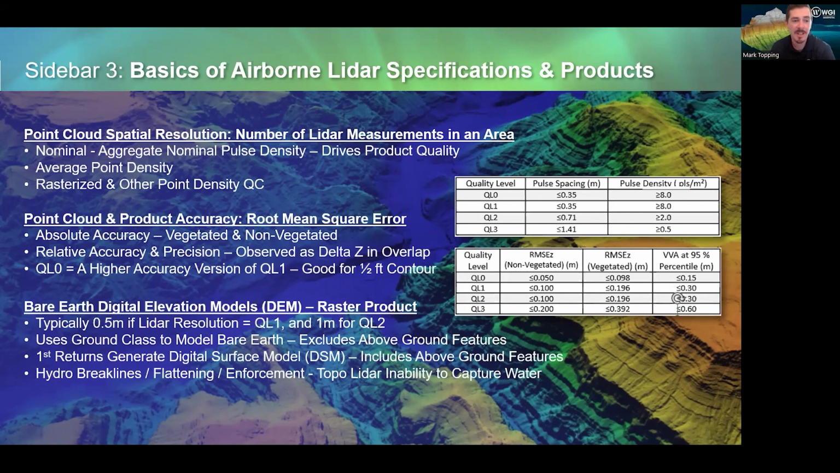A higher pulse density will drive product quality. So the more points you have, the more well-defined features are. That's important if you're creating downstream products like elevation models or surface models, or if you're extracting features. Average point density is another way to look at the spatial resolution of a point cloud, which is just the total number of points divided by the area.